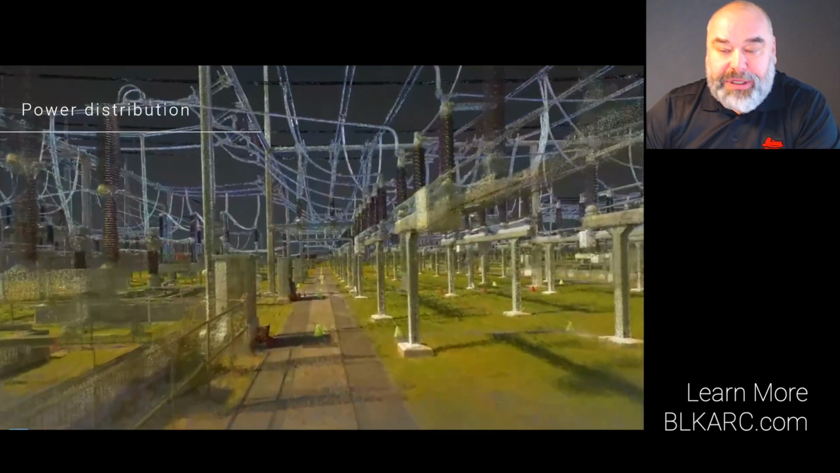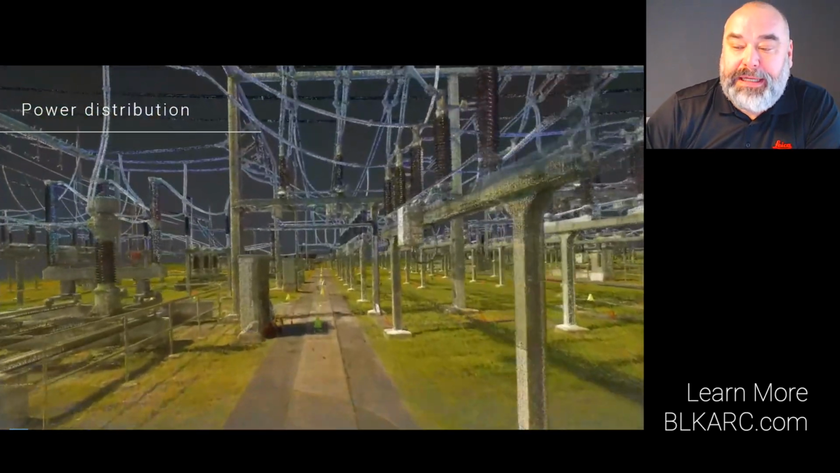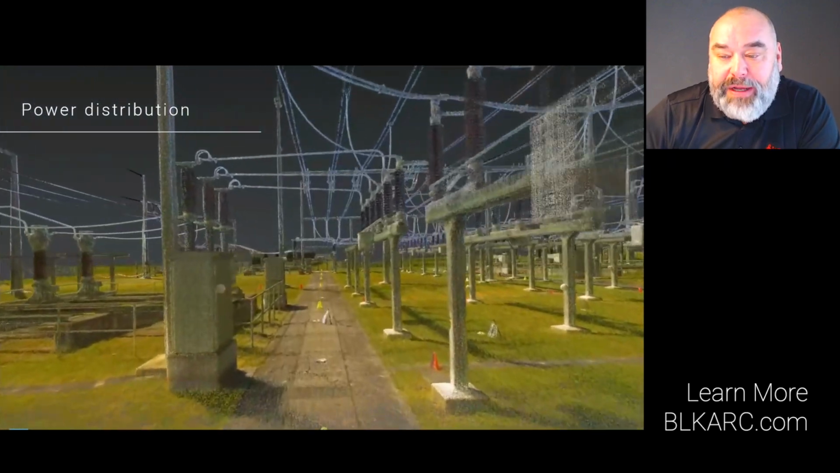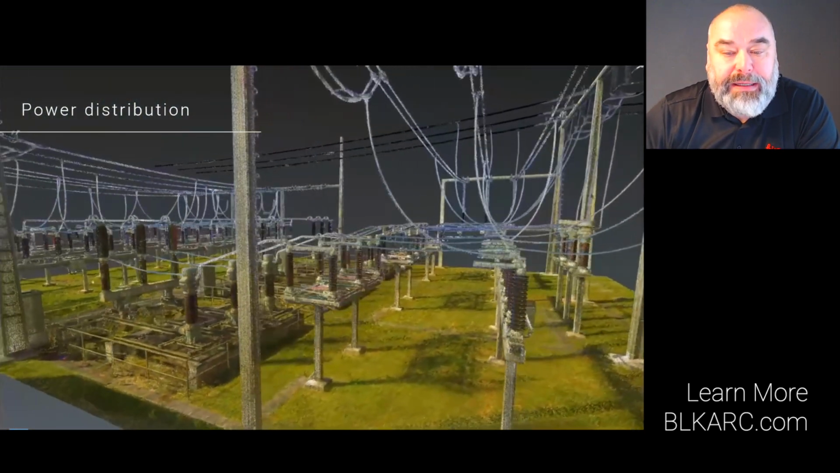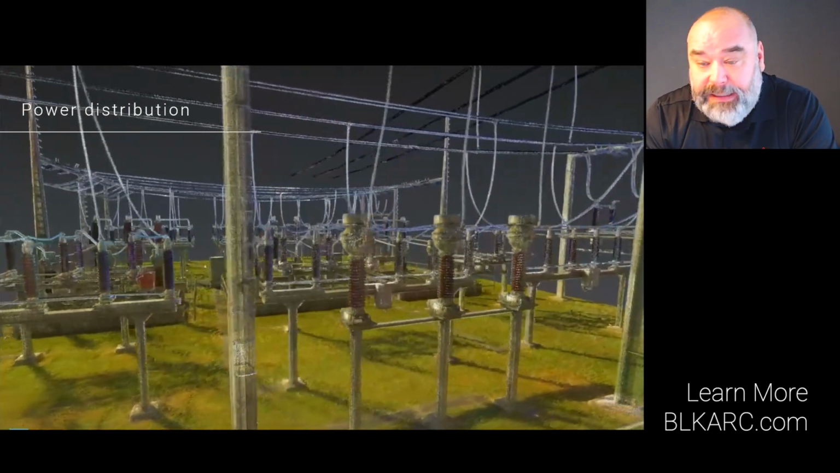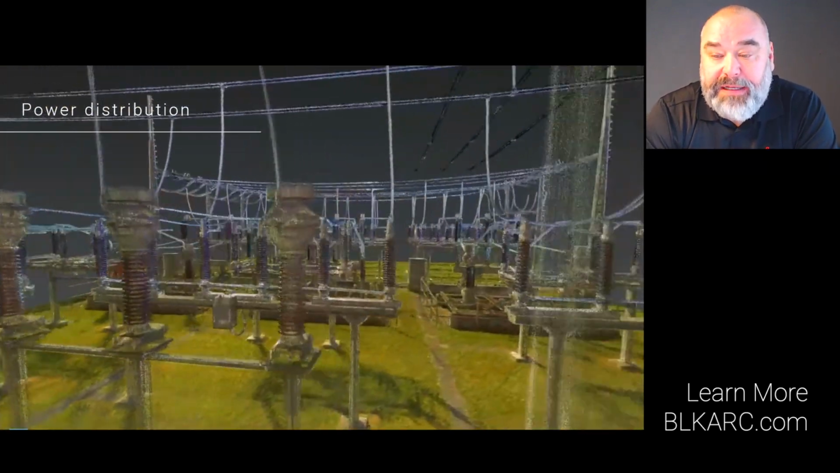Laser scanning of substations is an invaluable tool for capturing accurate and comprehensive spatial data in detail. It supports a wide range of applications in design, maintenance, and operational workflows. Spot, in this case, ensures a remote and safe data collection.